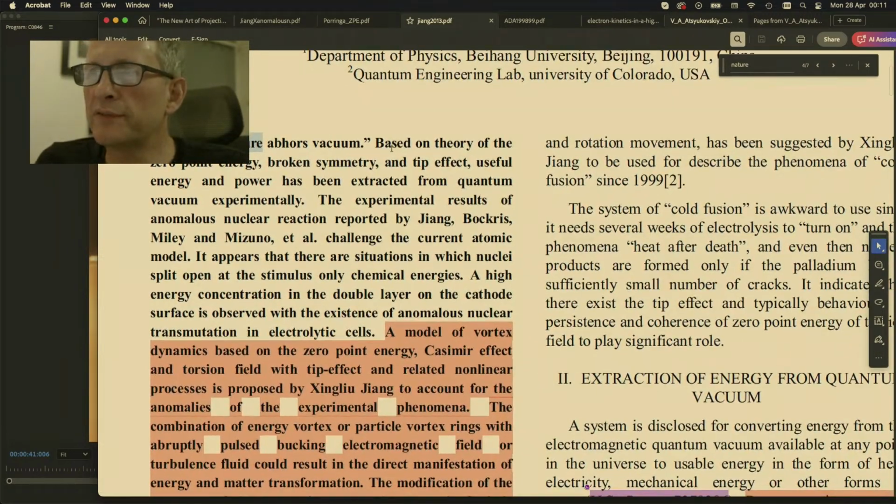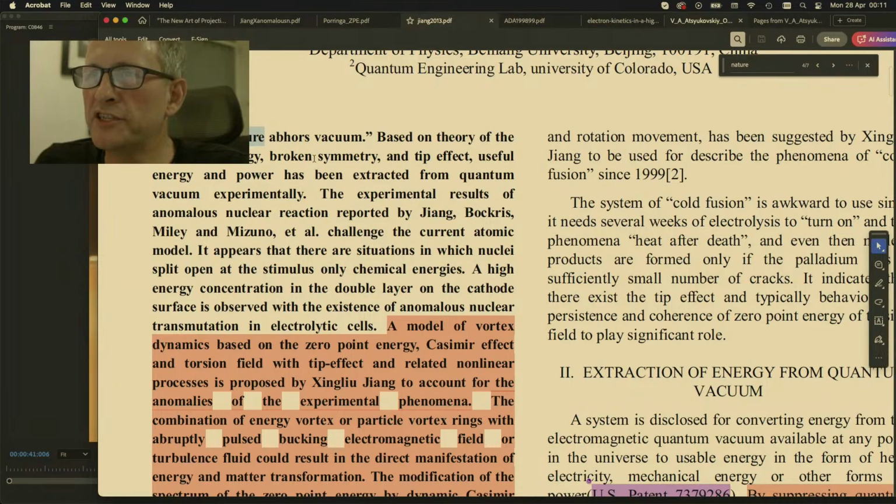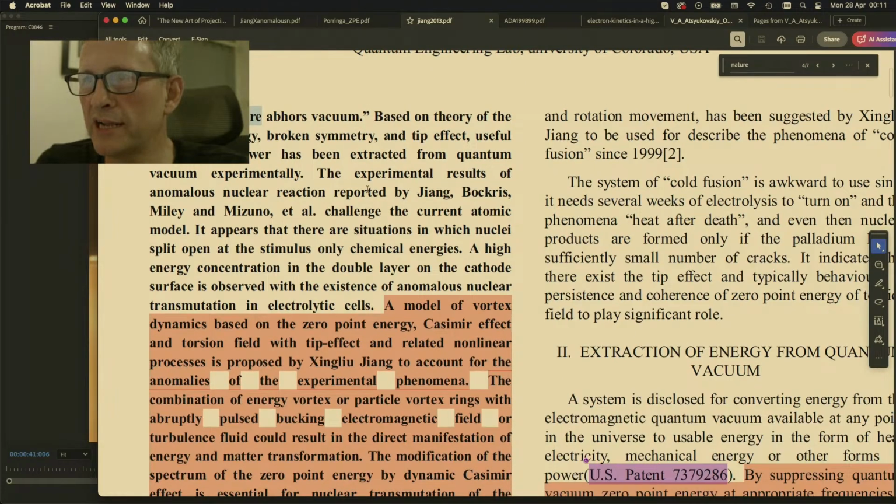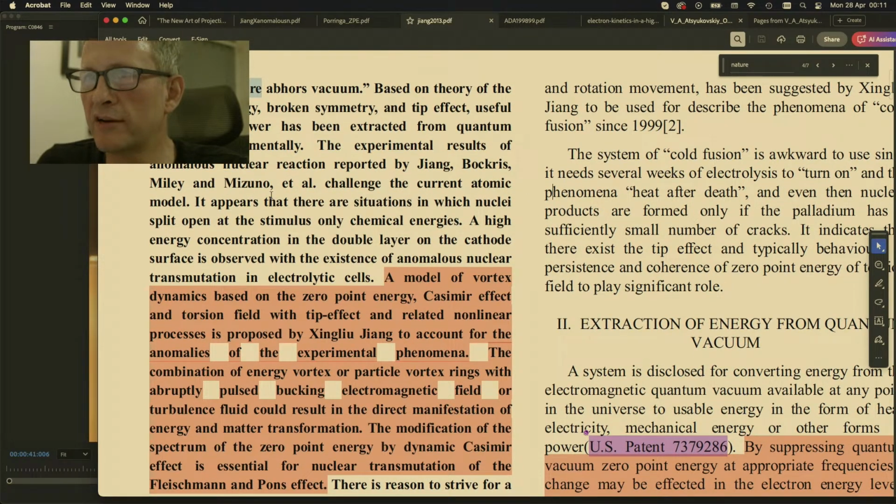Nature abhors a vacuum. Based on the theory of zero-point energy, broken symmetry, and the tip effect, useful energy and power has been extracted from quantum vacuum experimentally. The experimental results of the anomalous nuclear reaction reported by Zhang, Bockris, Miley, and Mizuno et al. challenge the current atomic model.